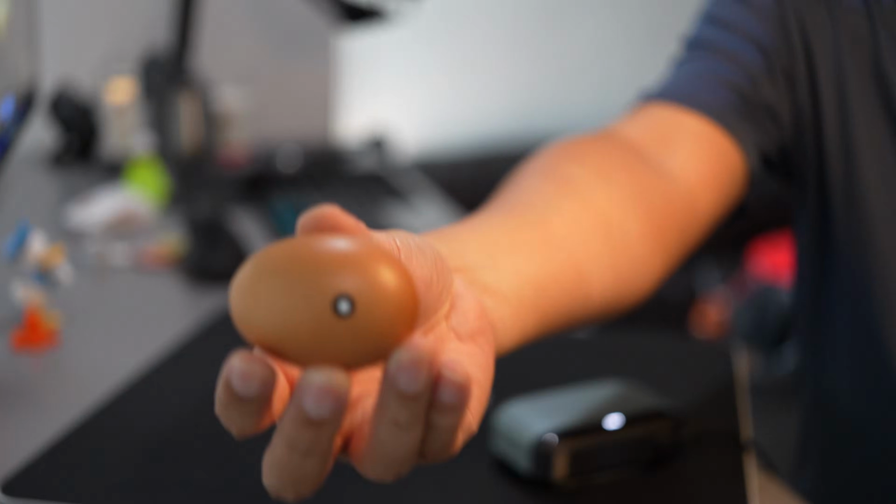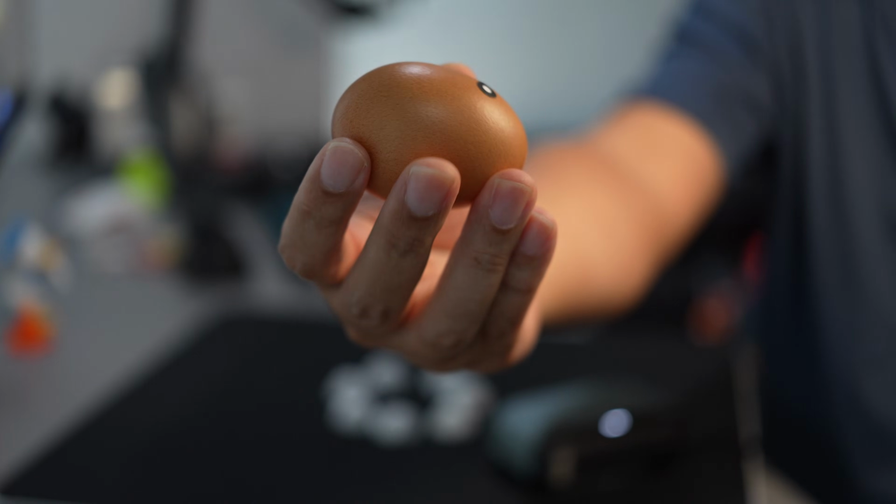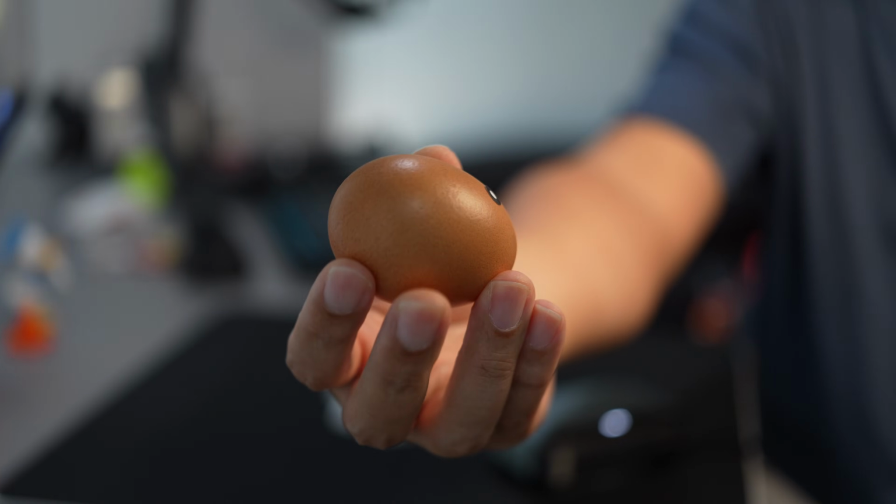Okay, my next subject will be the egg. If a 3D scanner can align the egg, it has a precision of more than 50 microns.